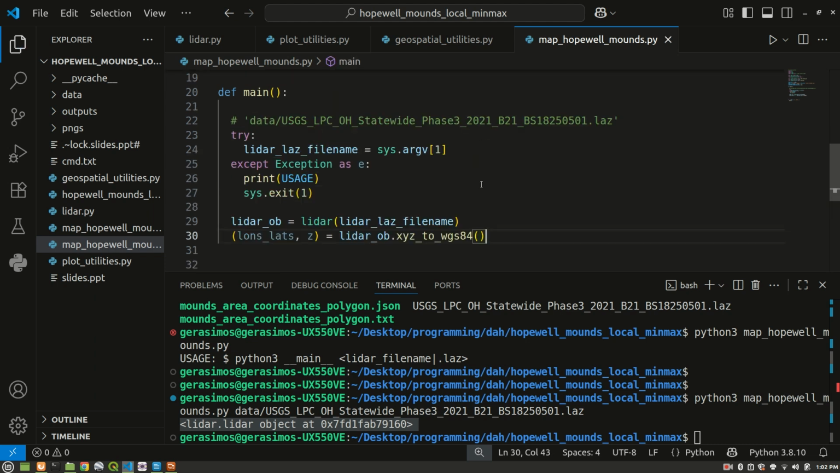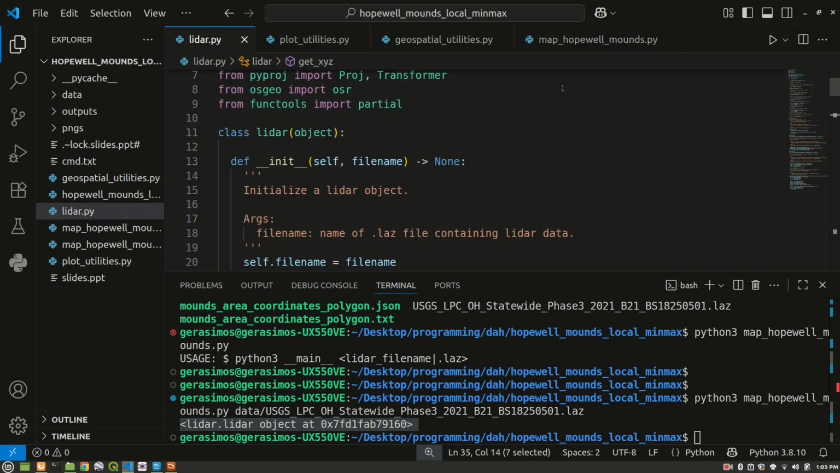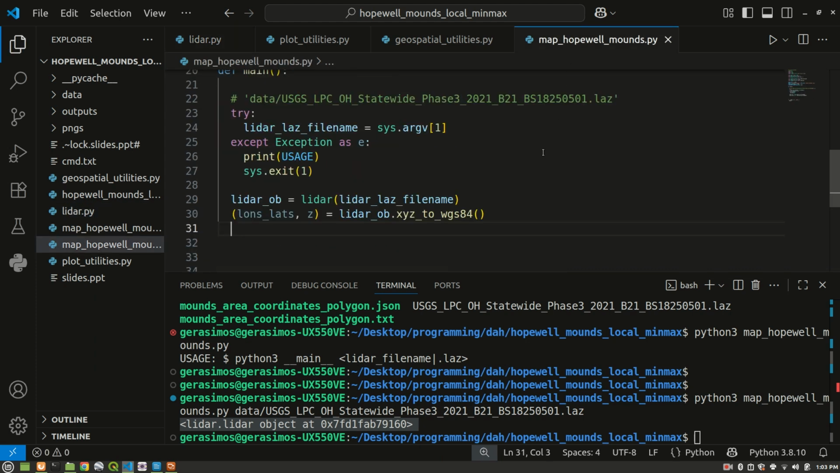So we're basically reading in the x, y, and z values from this LiDAR file, the latitudes and longitudes, and we're converting them to decimal degrees, WGS84 projection, and we're also getting the z values. We have a method here in lidar.py to do that. It's an instance method, so we're using that. Again, you can check the GitHub account, and if you want to take a closer look at the code in lidar.py, the class there, be my guest. But that's what we're doing right now.